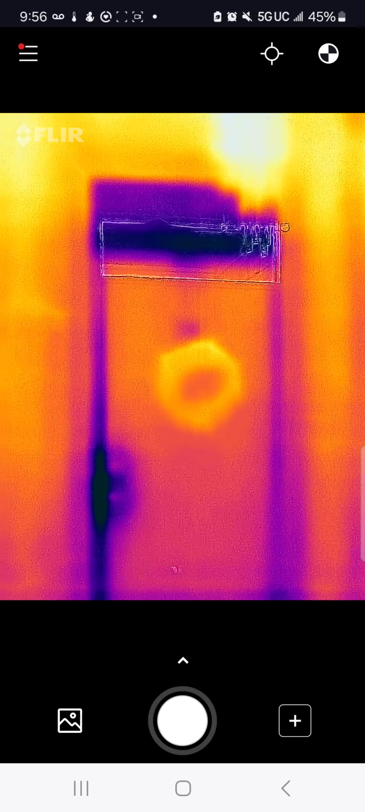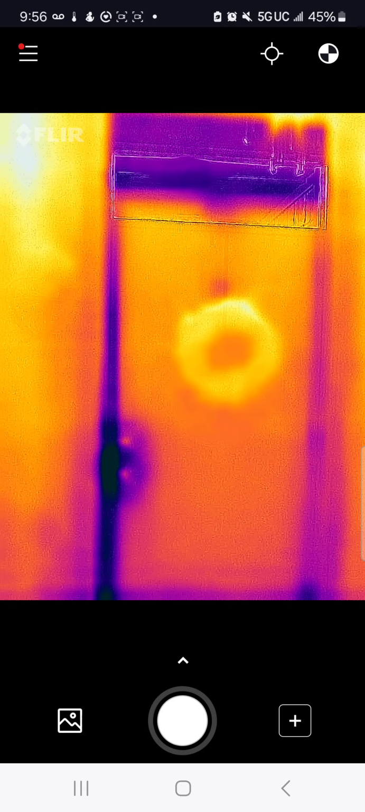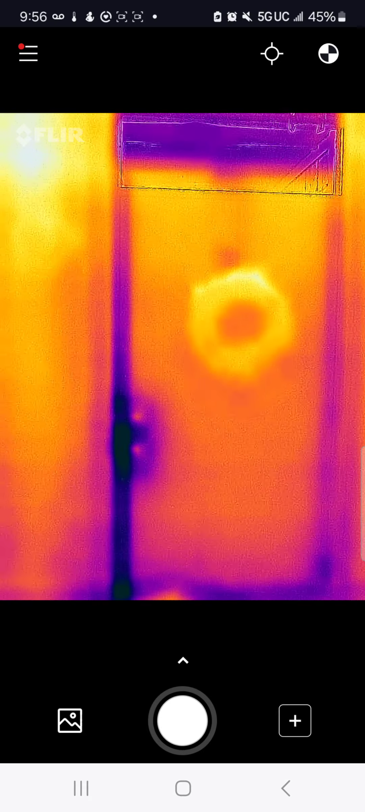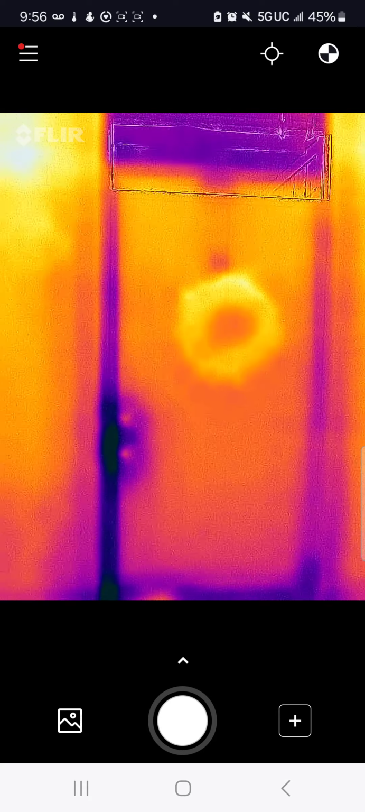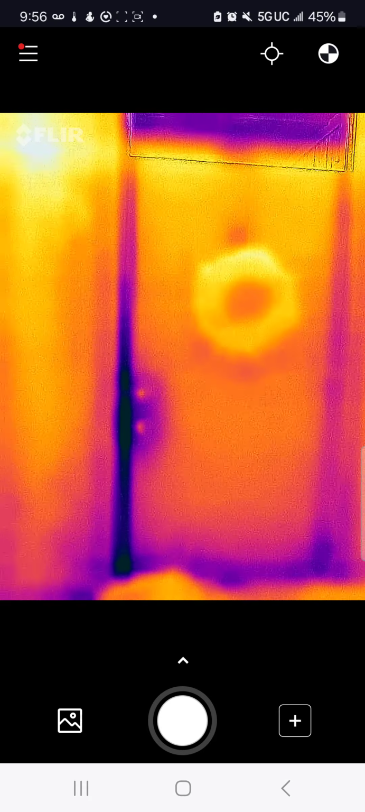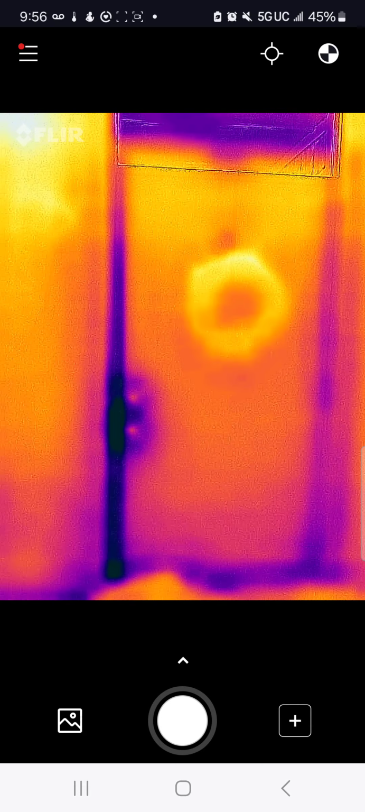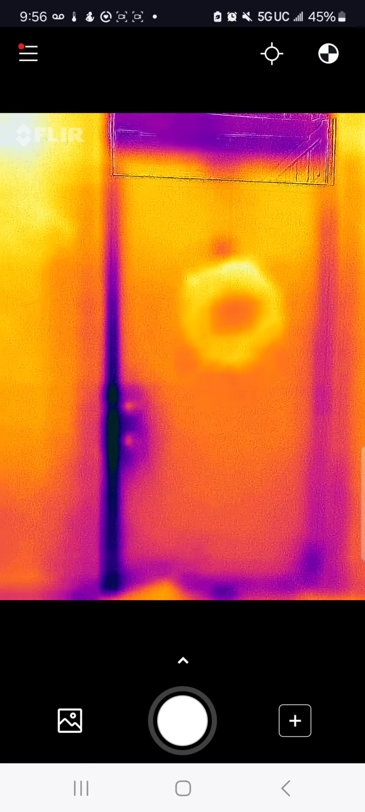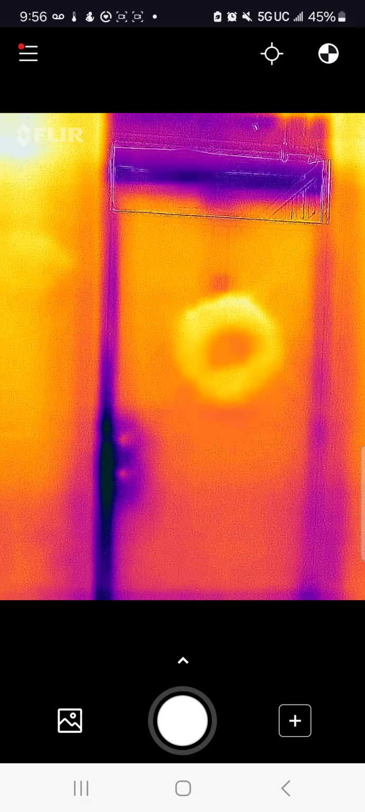As you can see, basically how it works is, the areas that are yellow or orange seem to have good insulation or are warm enough. The areas that show in blue are where it's colder than the rest of the house, or colder than the rest of the wall or the door.